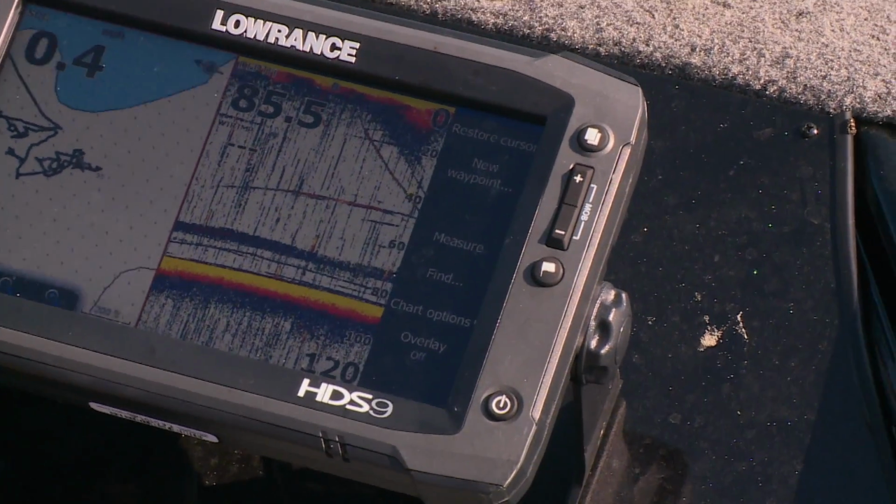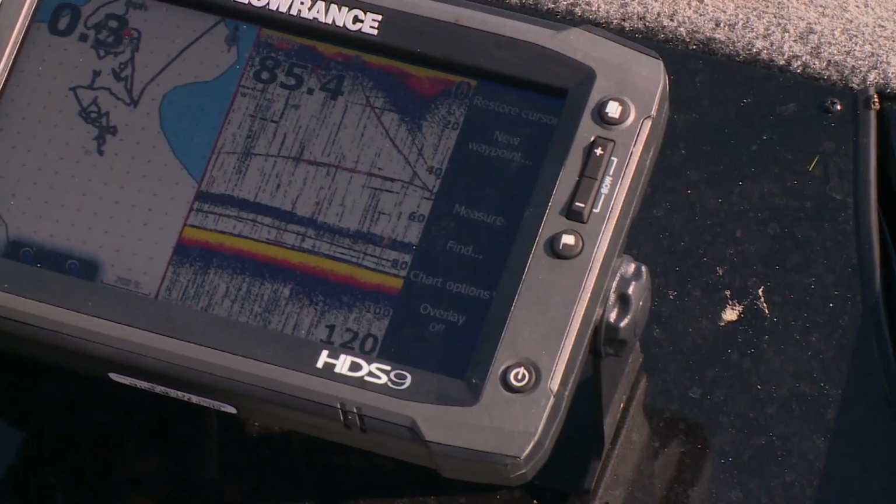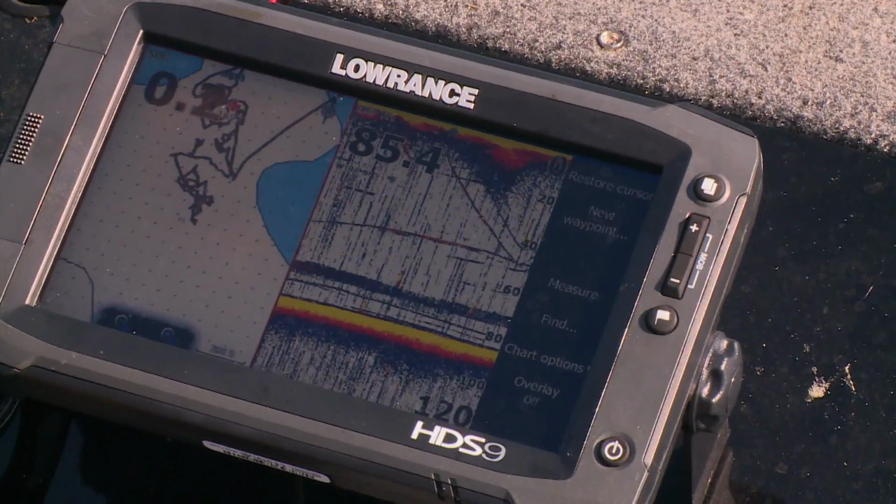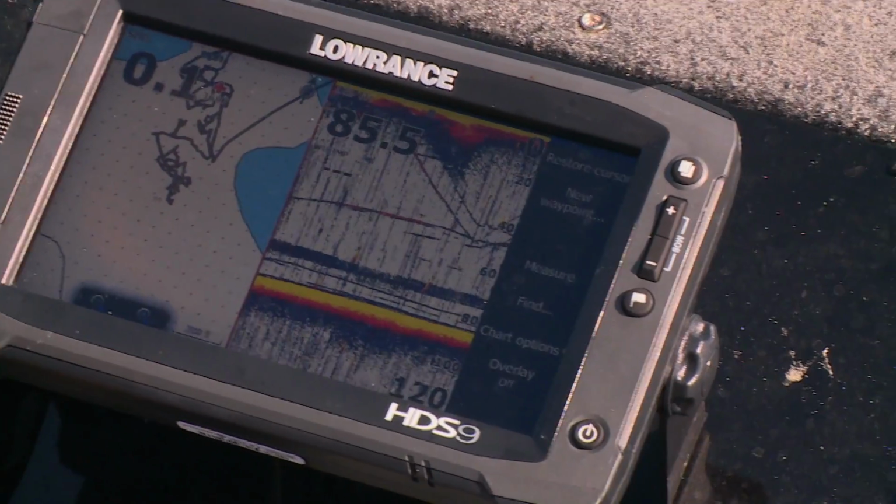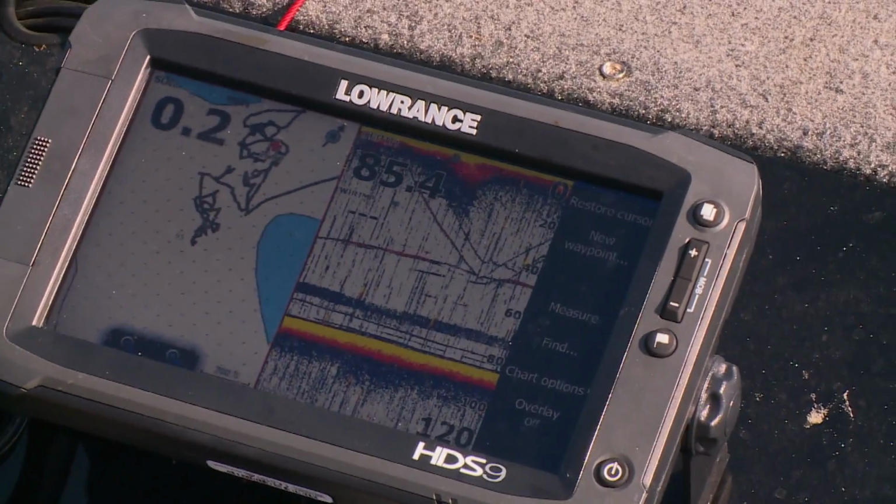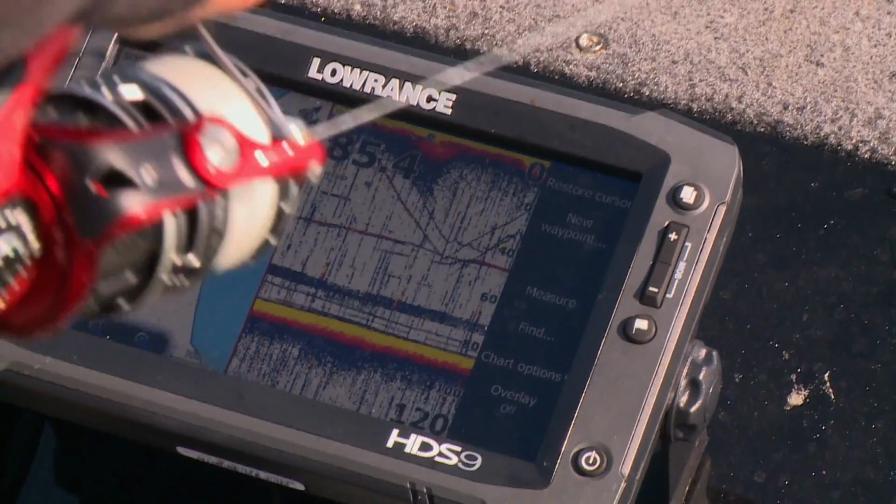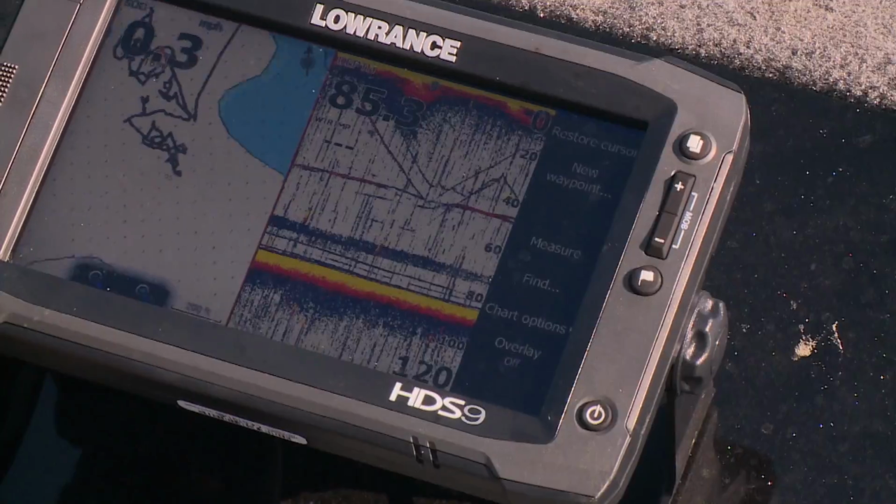Once that pro shad gets to about where the fish is, I want to engage the reel and start to swim it up. Nice steady retrieve, to get those fish to commit and hit it as it's fleeing away from them. But you can see that fish is still down there, and there's our baits coming up.